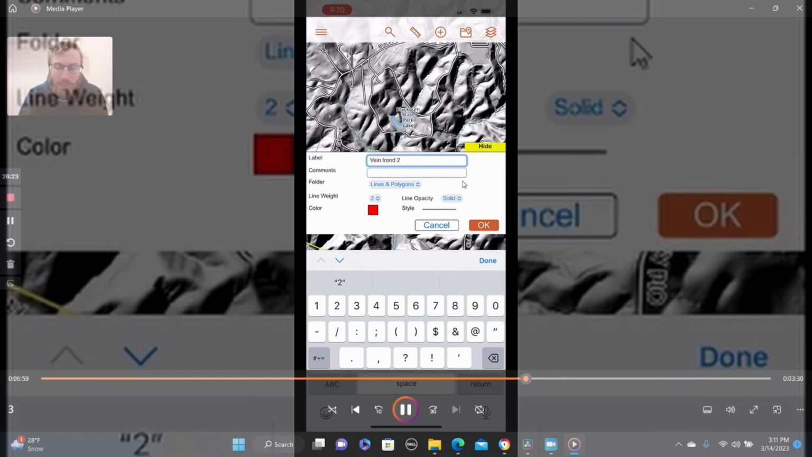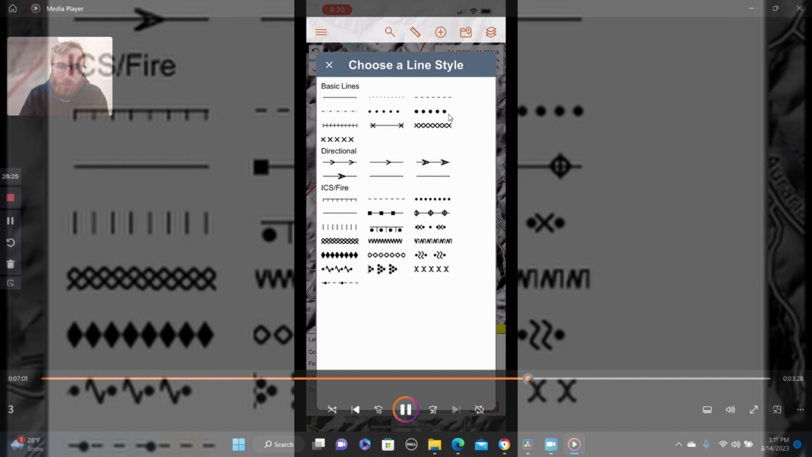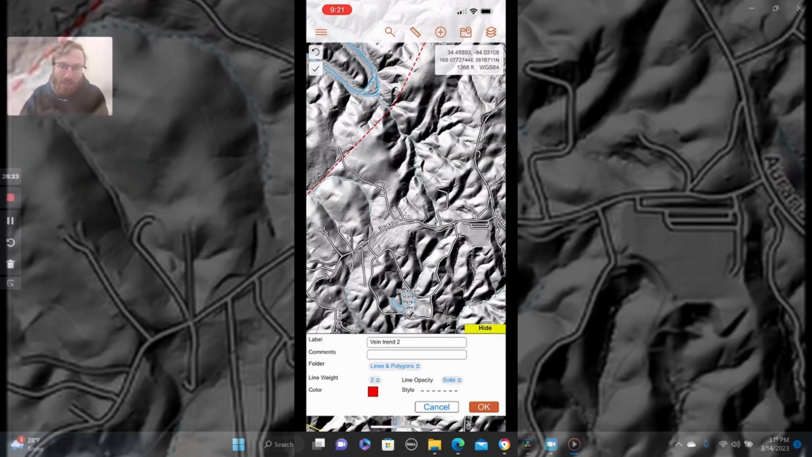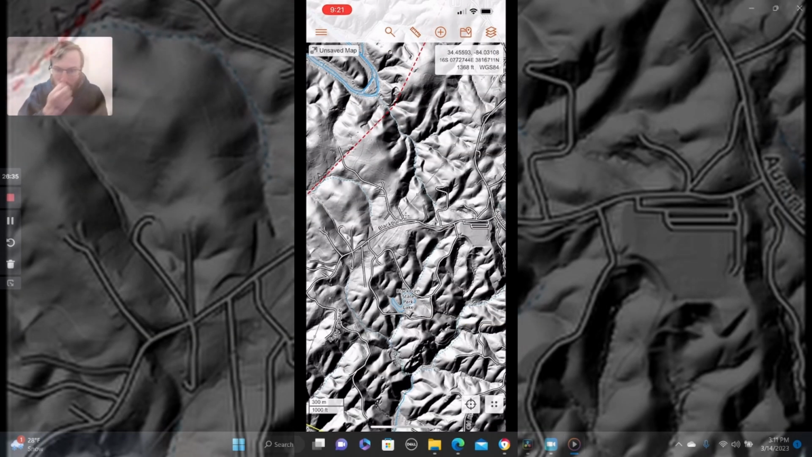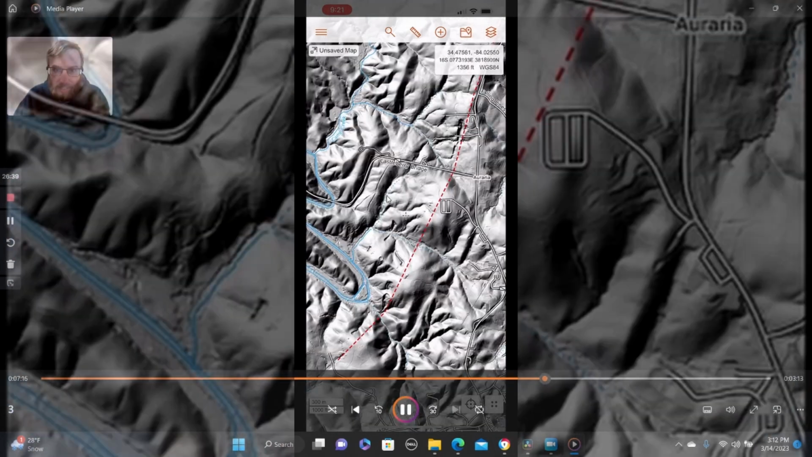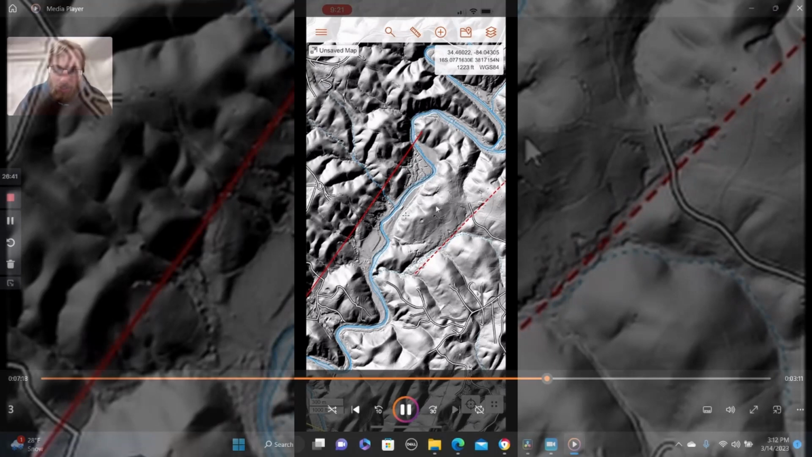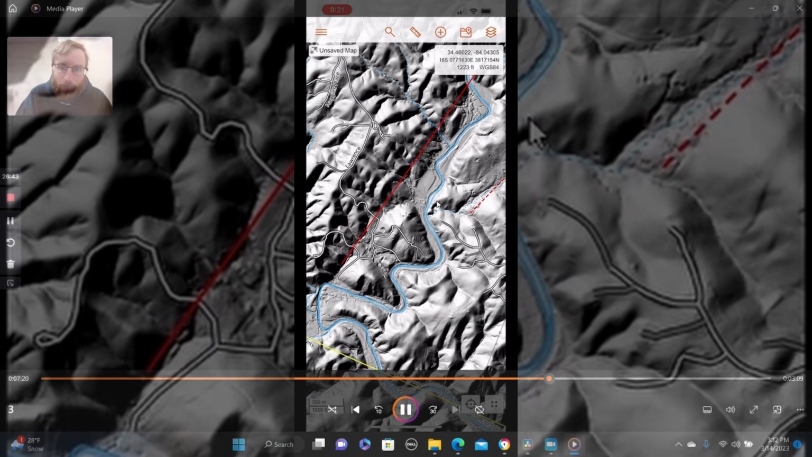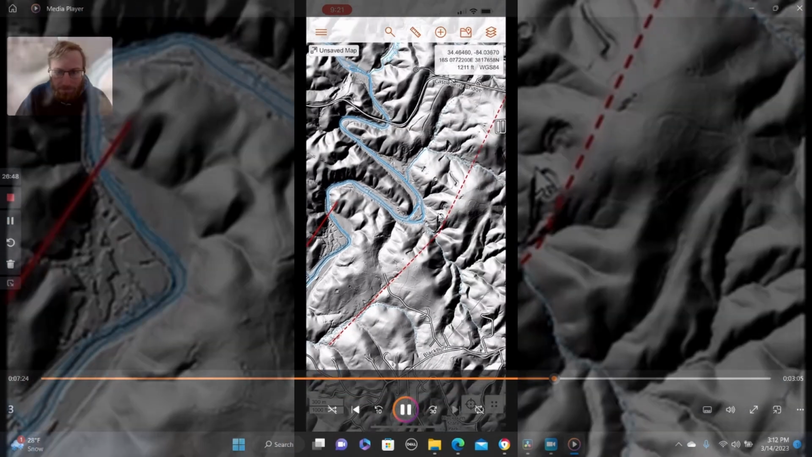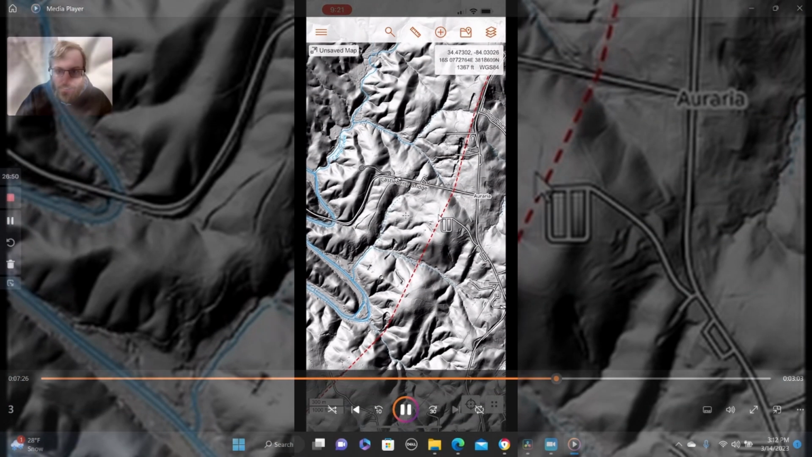Add that then. Vein trend 2, and you can choose different styles. Say that one's maybe you don't know if it's as good as a vein or not, so you can do a dashed line, dotted line, directional. There's a bunch of cool stuff you can do with it. But yeah, that's definitely a larger trend in the area. It's been well mapped. I could stare at these maps all day long.